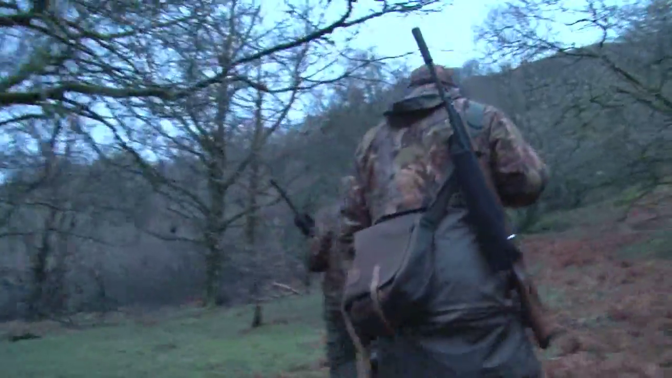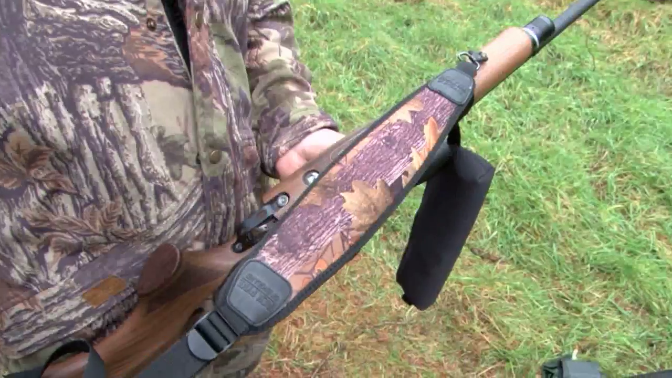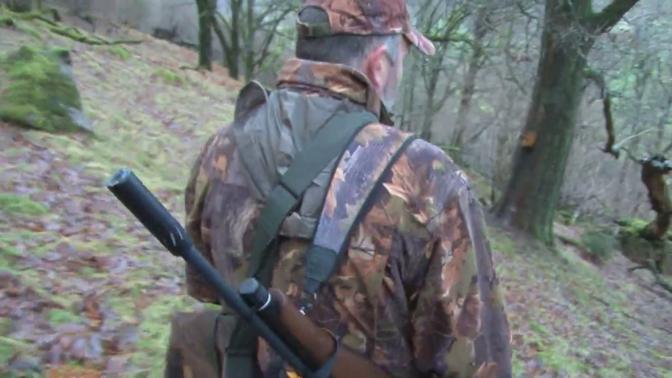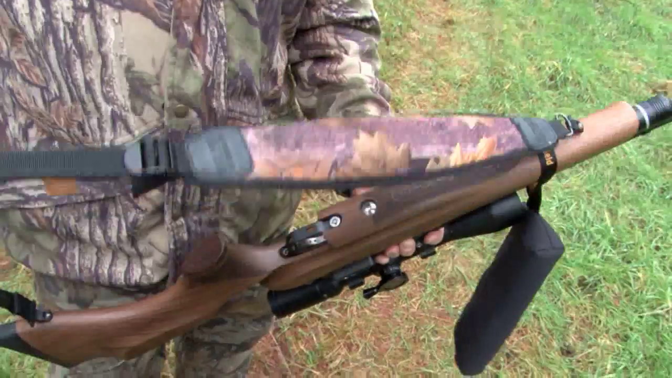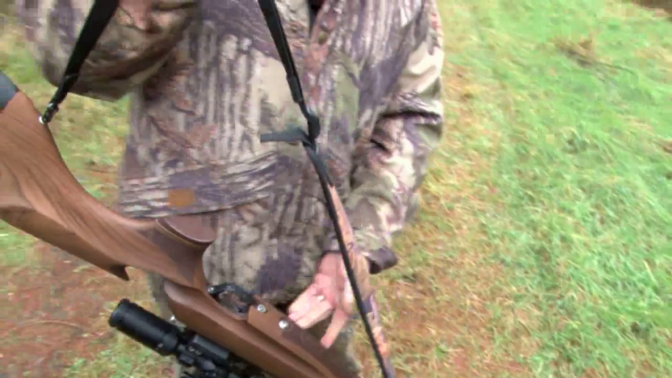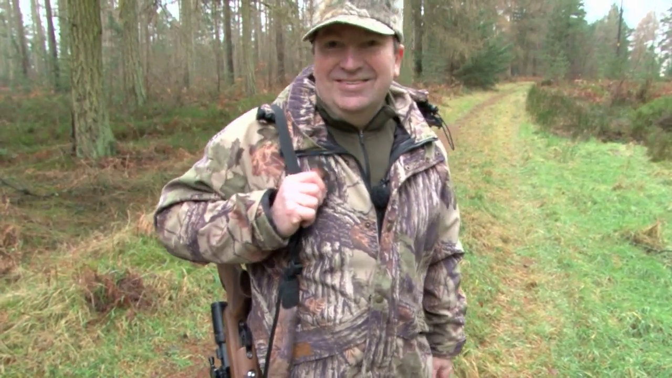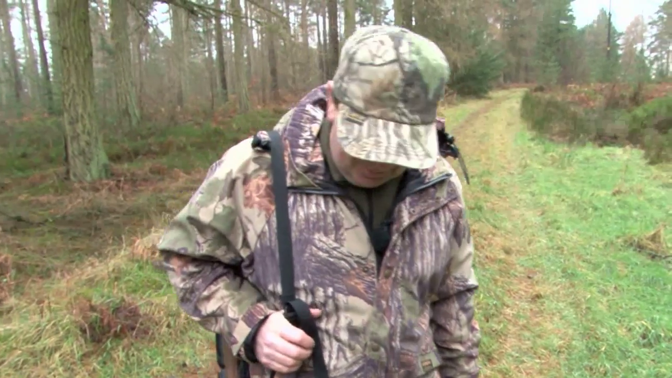Slings. Jerry does an awful lot of walking around the woods, and of course it's a great help to have it supported, particularly when you're carrying him out of stuff that he carries. So Jerry's rifle has a sling on it. I prefer to carry the rifle pointing downwards on the principle that I'd rather shoot myself in the foot than in the head, which is a rather crass way of putting it, but I find it easier to carry the rifle pointing down, but other people carry it muzzle up.